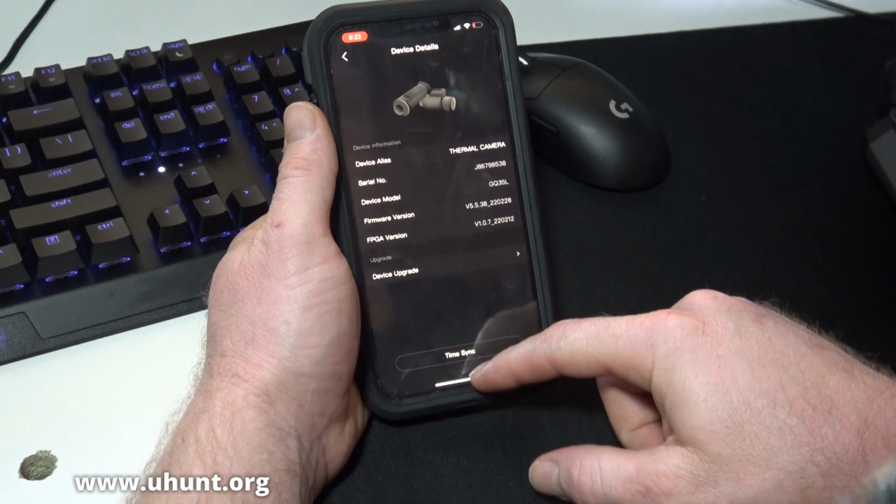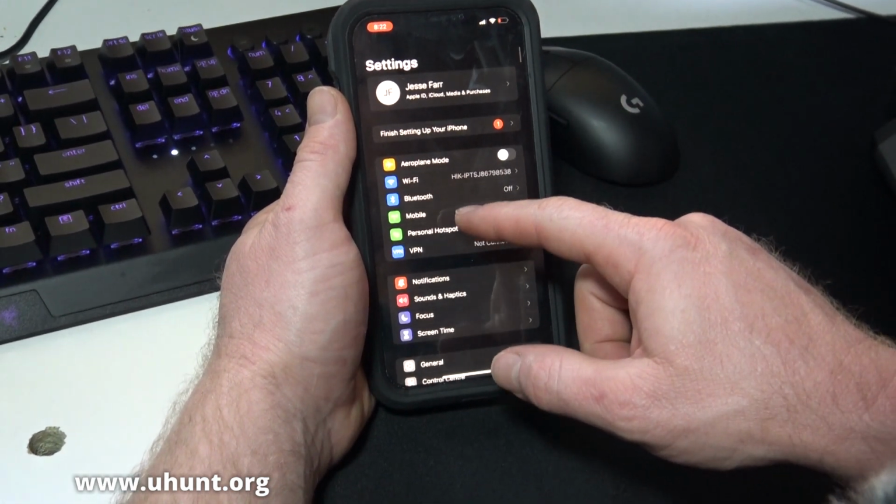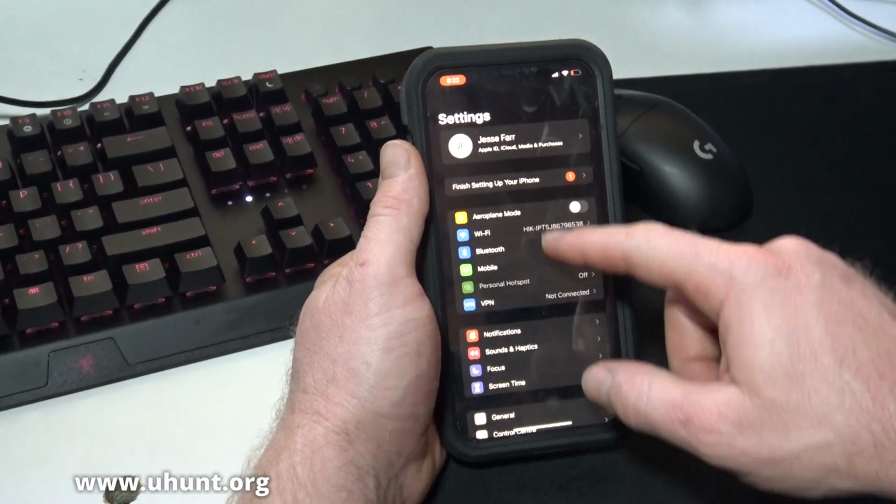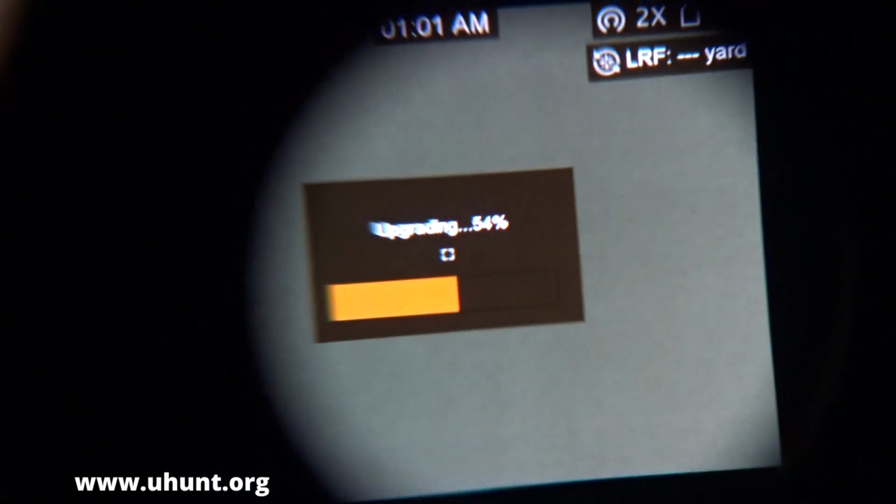Now what we need to do is go into our settings and turn mobile data off. This should fix any connection issues with the Hikmicro device. Alright, as you can see, the device is upgrading.